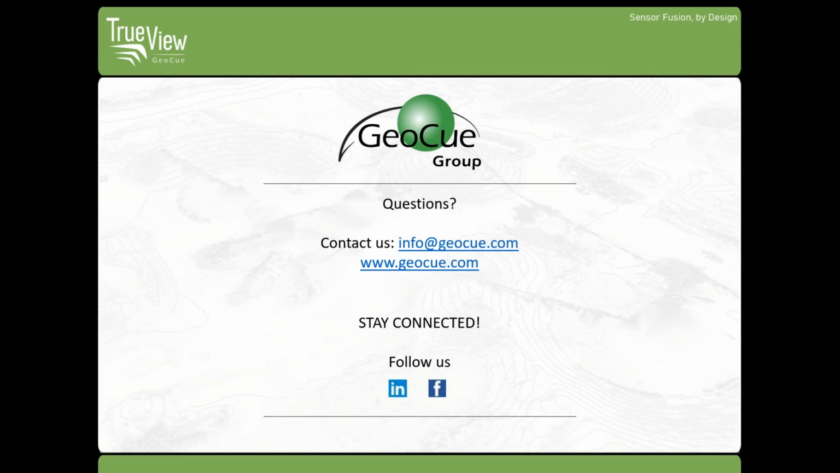So Lewis, a couple of questions about calibration, specifically for the LiDAR. How often do you need to do a calibration? How is calibration handled in the TrueView ecosystem? Can you maybe speak a little bit to that?